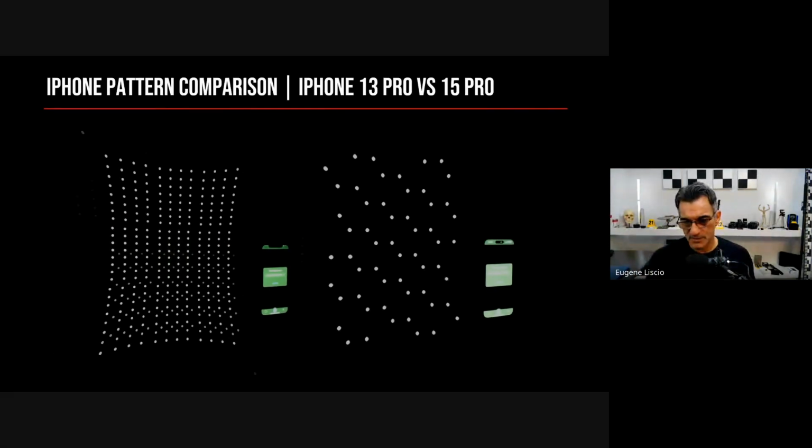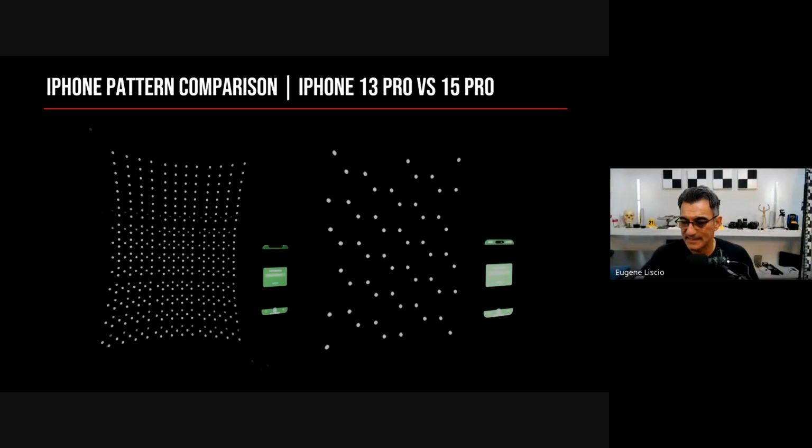And what I'm doing here is showing you the pattern in the infrared range. I don't know exactly what wavelength this is because Apple is crazy secretive about everything. If you ask them, they never tell you. But because I can see it with my full spectrum camera, I know it's somewhere in the 800 nanometer range, and I have a filter on there that tells me it's above a certain range.